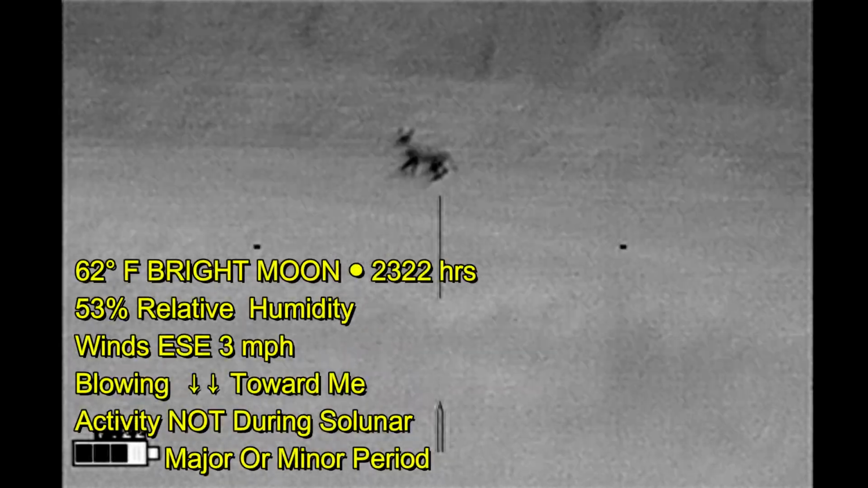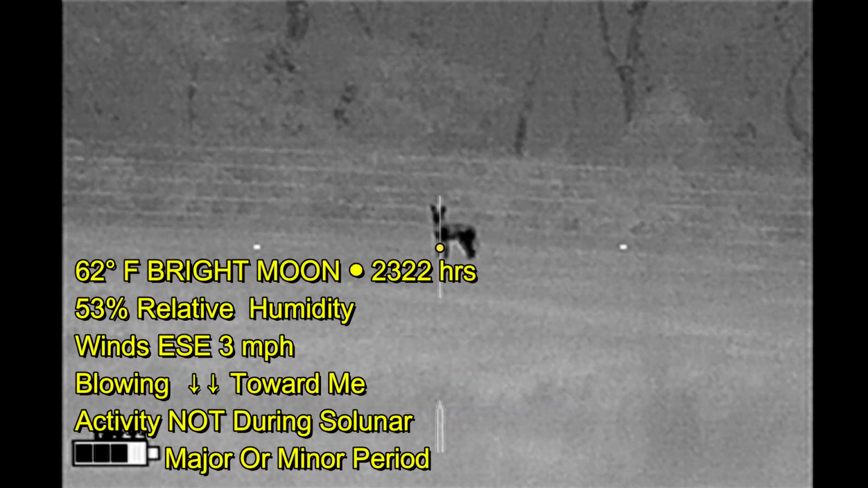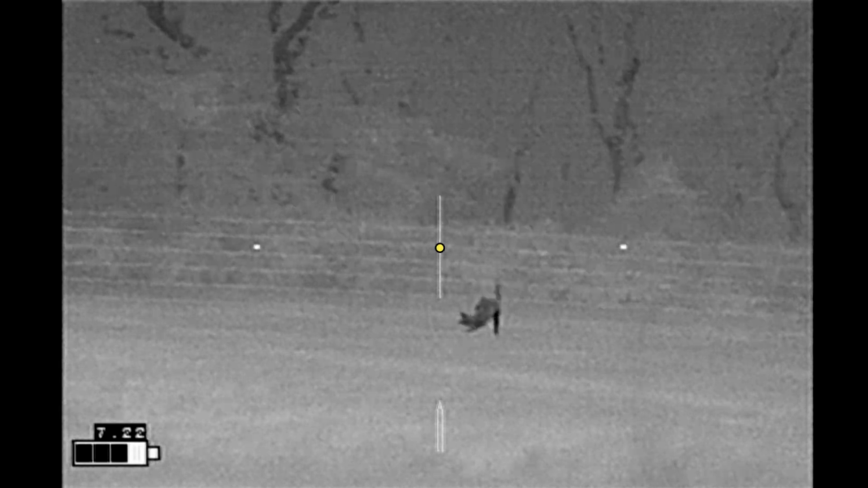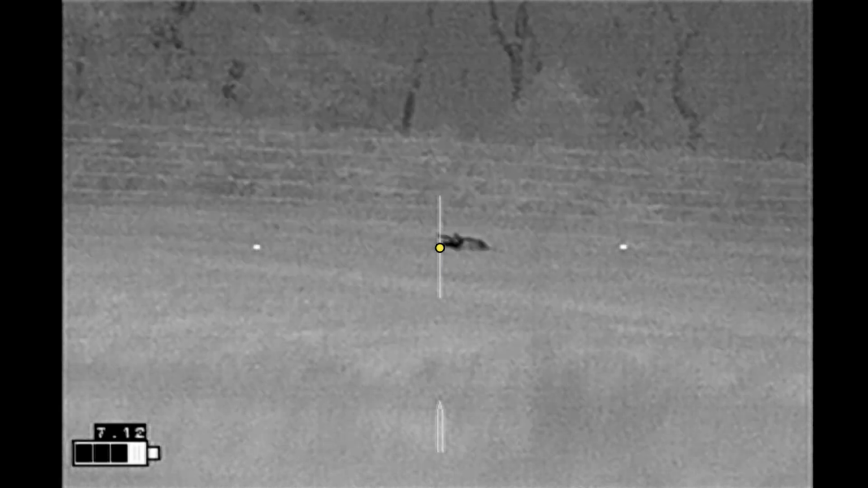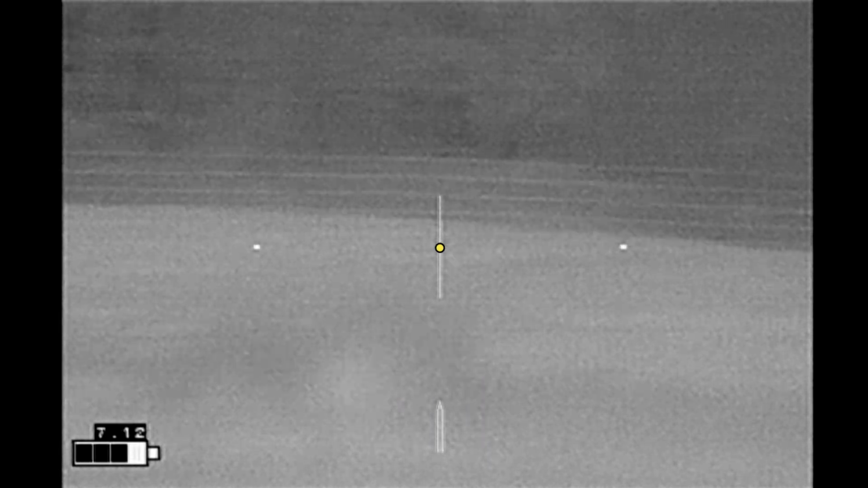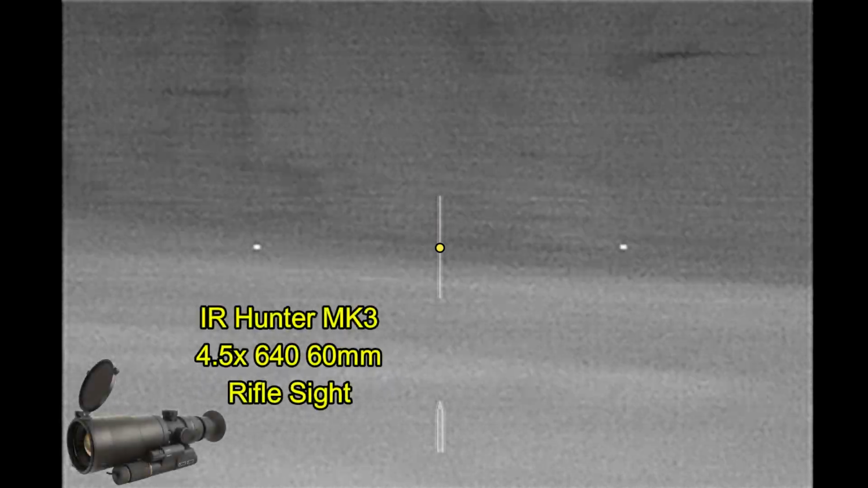Now I've moved up to a slightly higher position. This is the coyote that was in the back. Never want to see these animals suffer if I can help it. So we had 2 quick shots. I don't see the other coyote anywhere around.